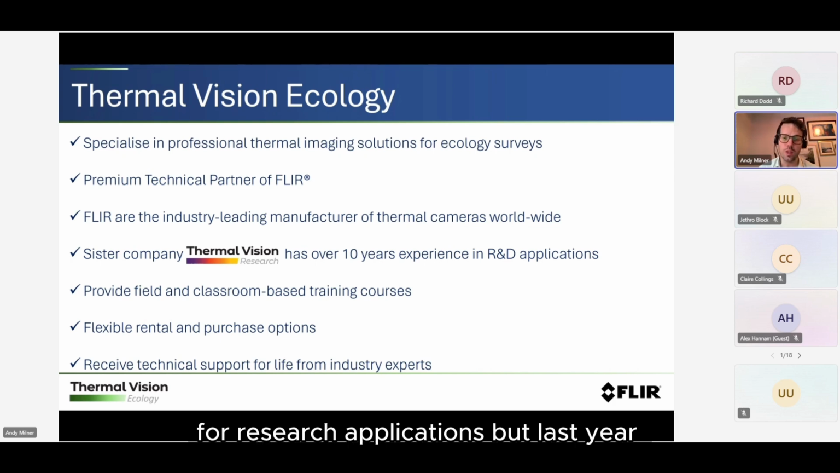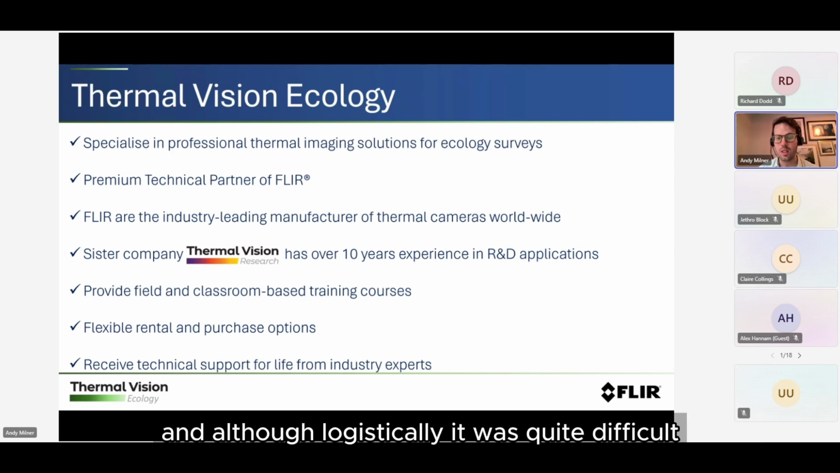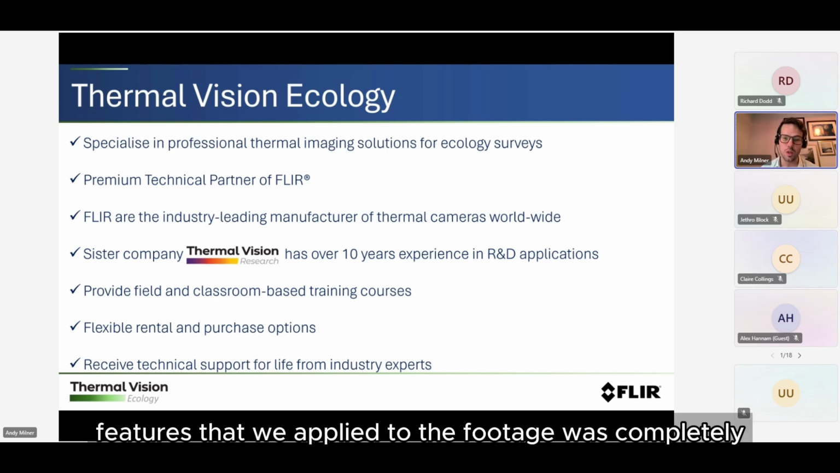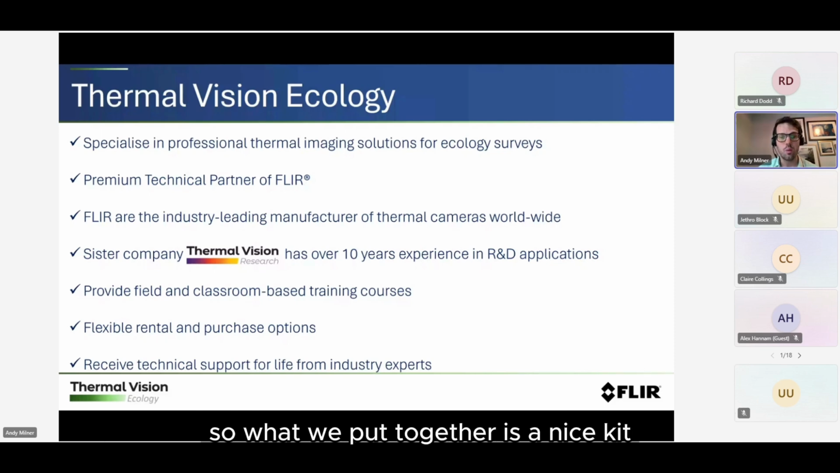But last year, we were invited to do an ecology survey, so we took our cameras, and although logistically it was quite difficult, the footage that we got and the software features that we applied to the footage were completely new and completely different to what the ecologists had seen before, and it got us thinking. So we've put together a nice kit and some software features that will be right for ecologists to use on survey.